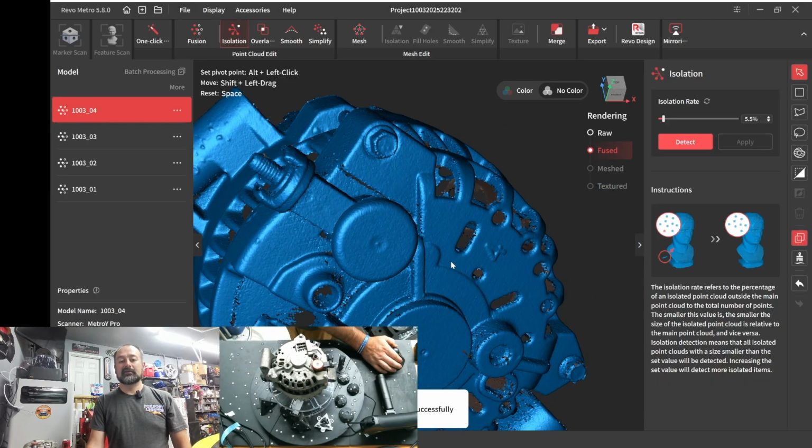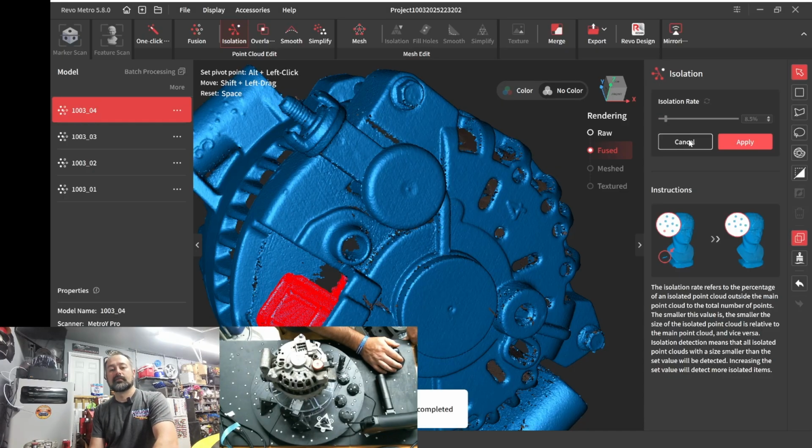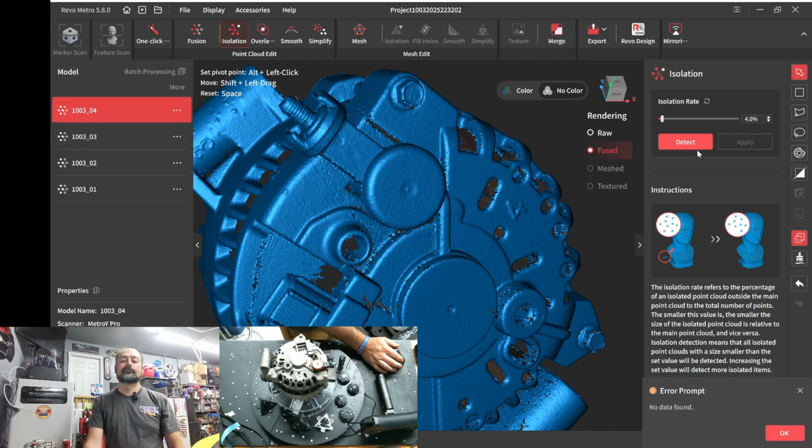Go ahead and do that. Get a little bit more aggressive. If it tries to select that connector, I'm going to say no. Yeah, see, we don't want that connector. Let's do detect at 8. It wants that connector gone. Okay, that's fine. It's going to go over here. Let's go to the next one.